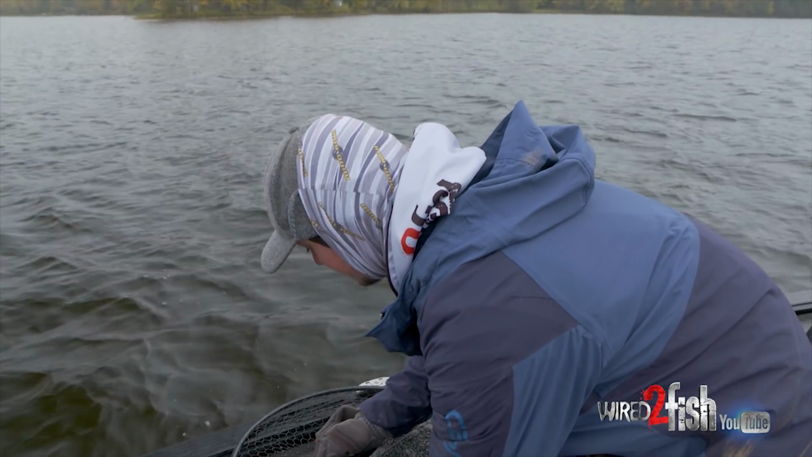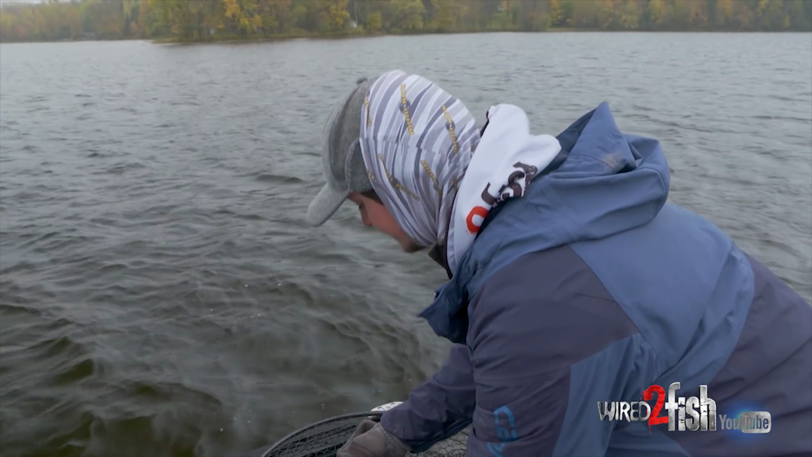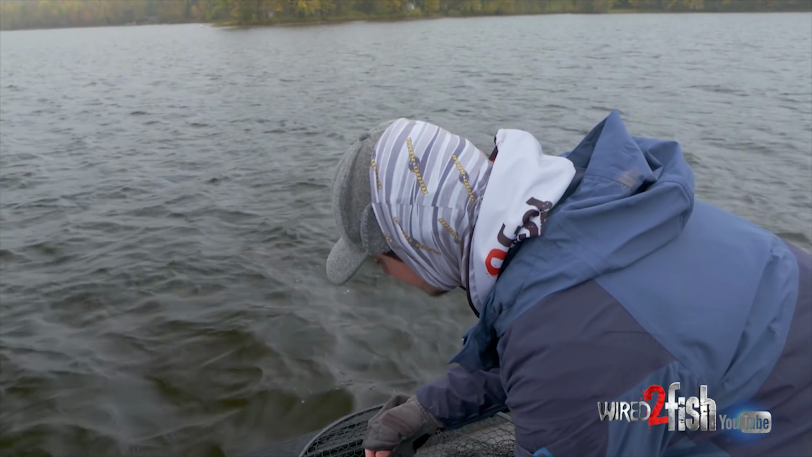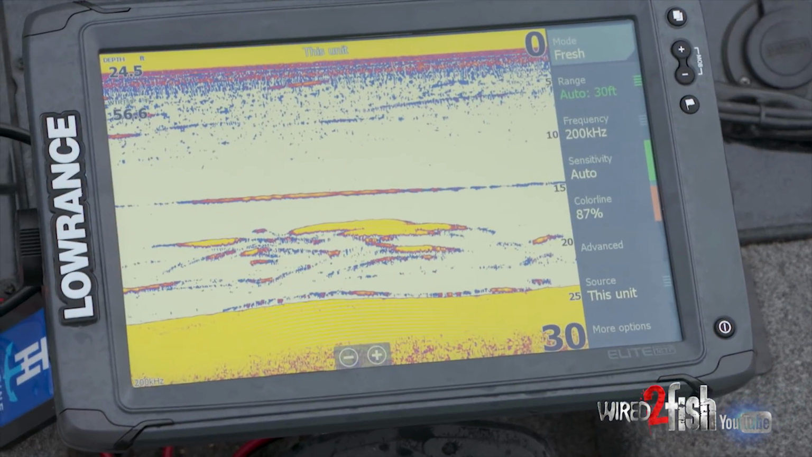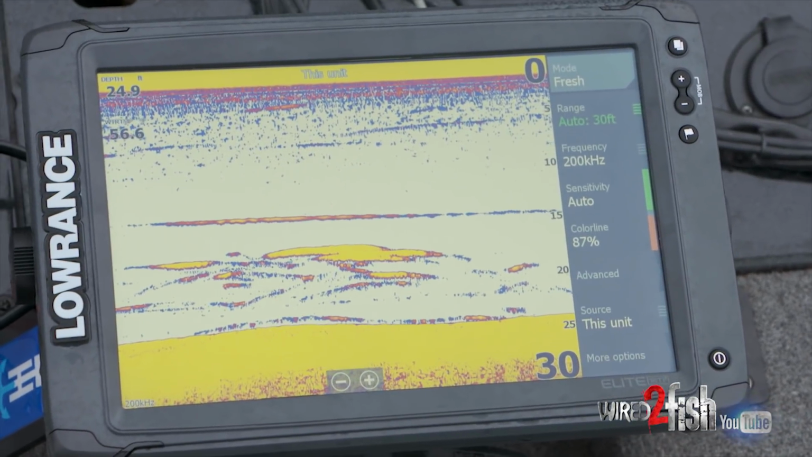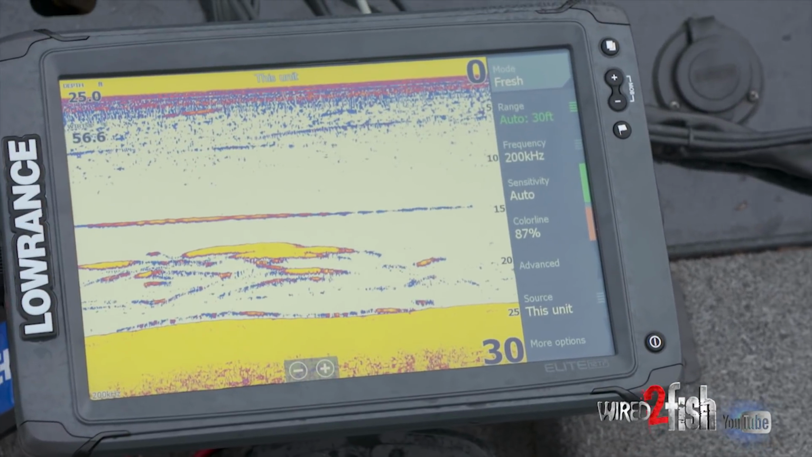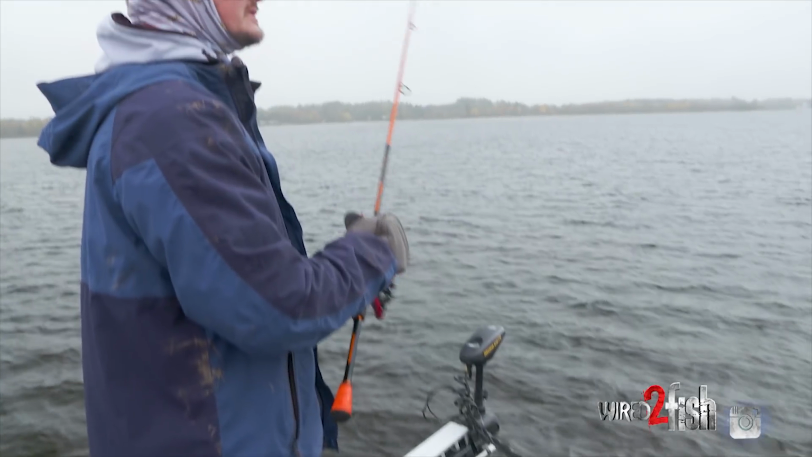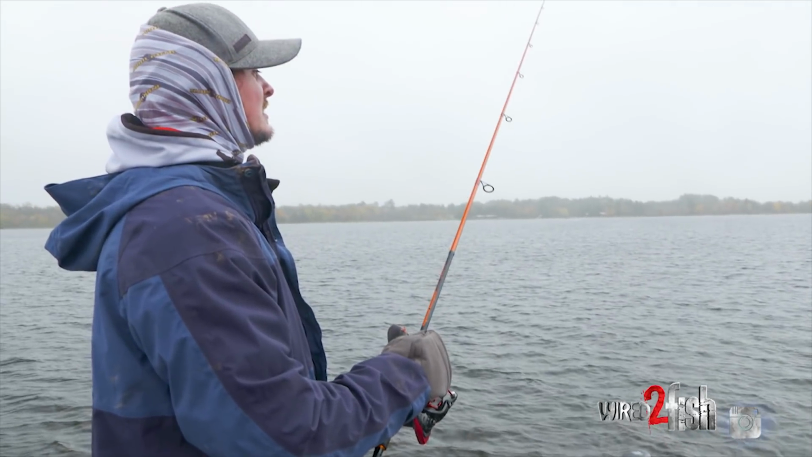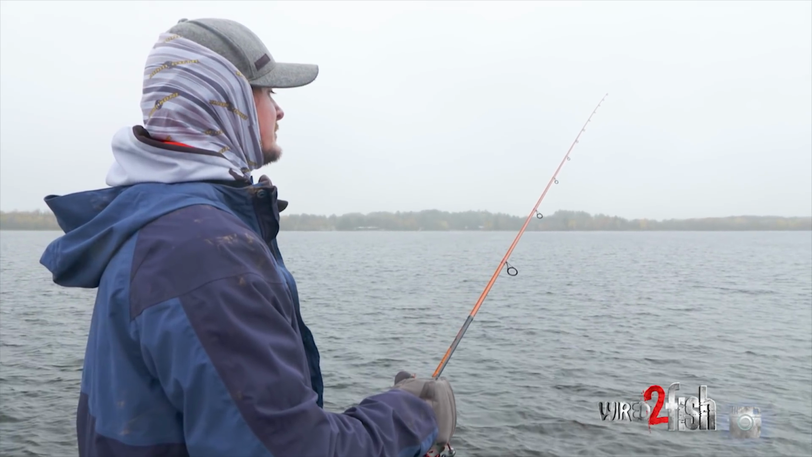It's just all about having the imagination in your mind, the way that this point sets up. By doing some mapping, I definitely got a good idea of it. Casting around and feeling my way on this point and knowing where those breaks are and knowing where the fish is has allowed me to put my bait in the right place every time. If you look down on the graph right now, it's almost like a constant train of fish. They are really utilizing this point to feed on.